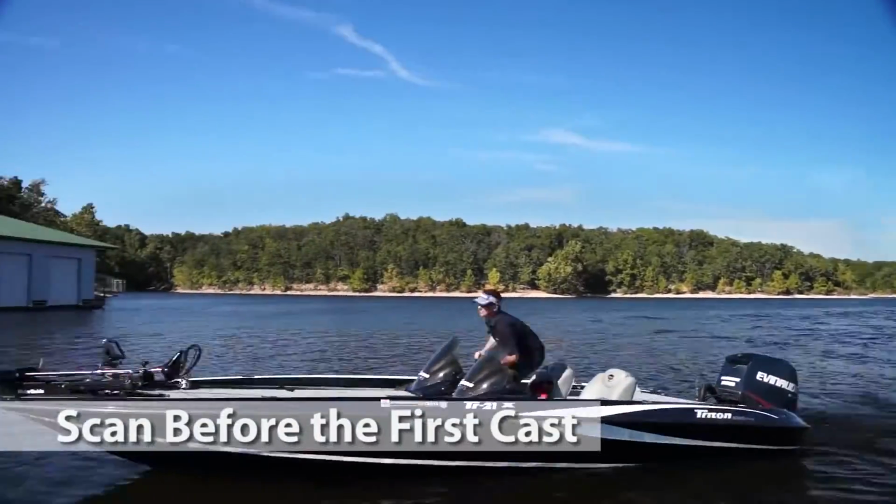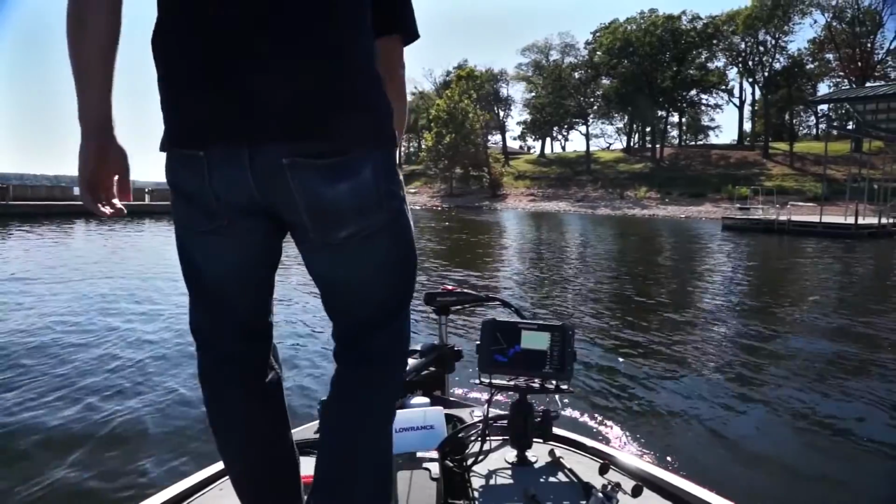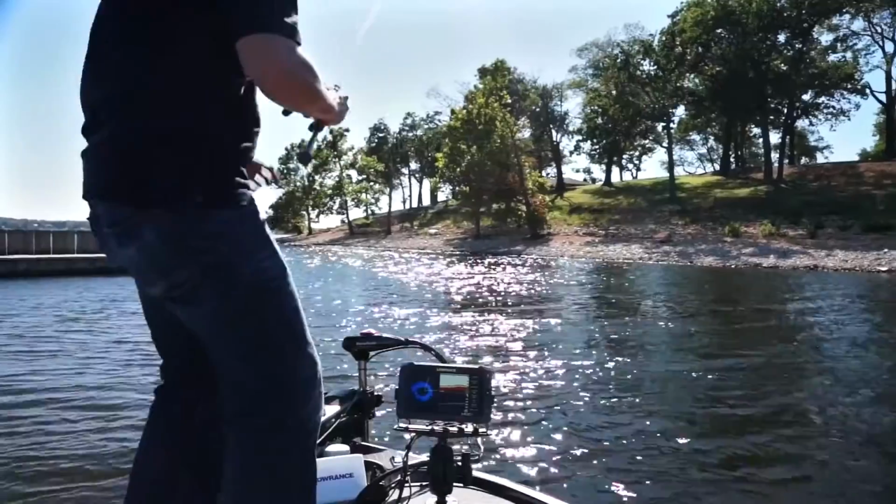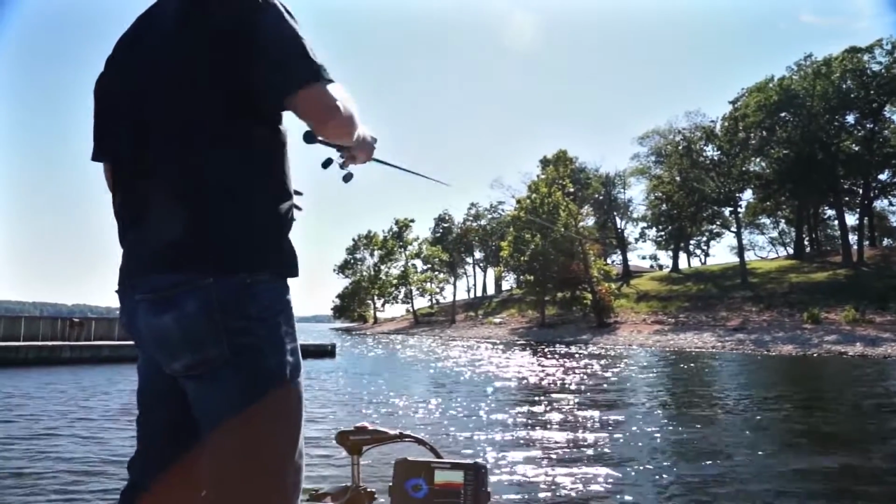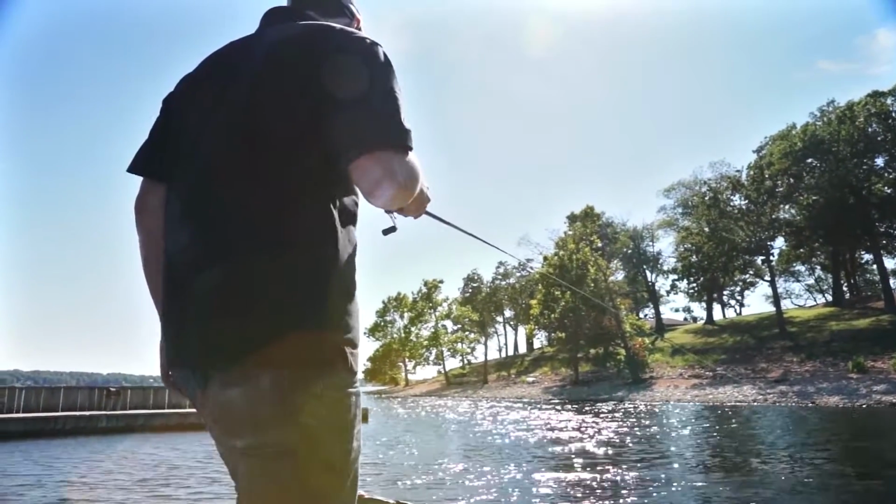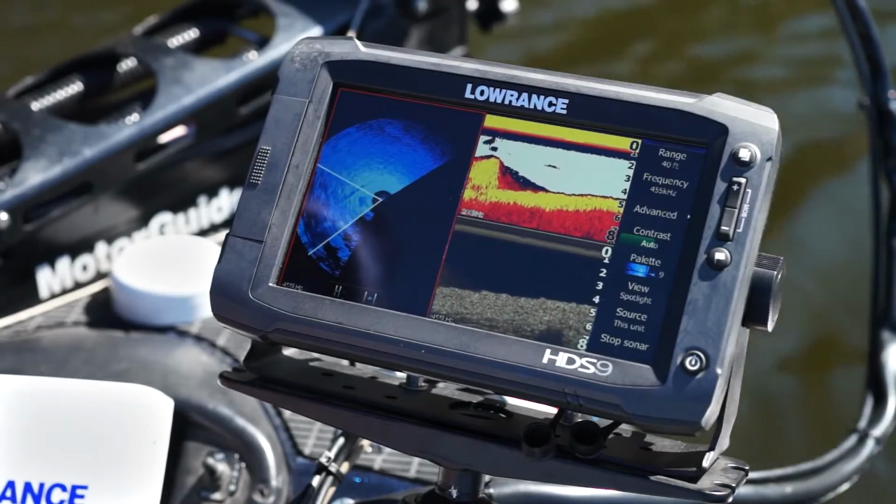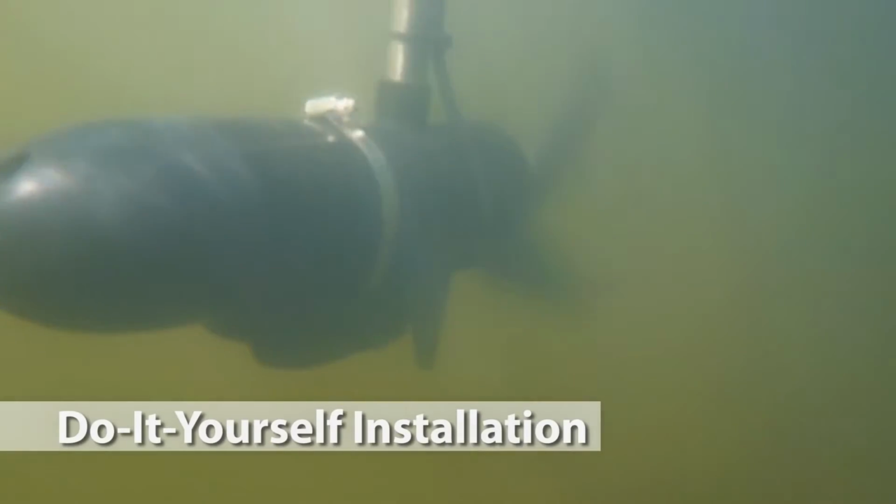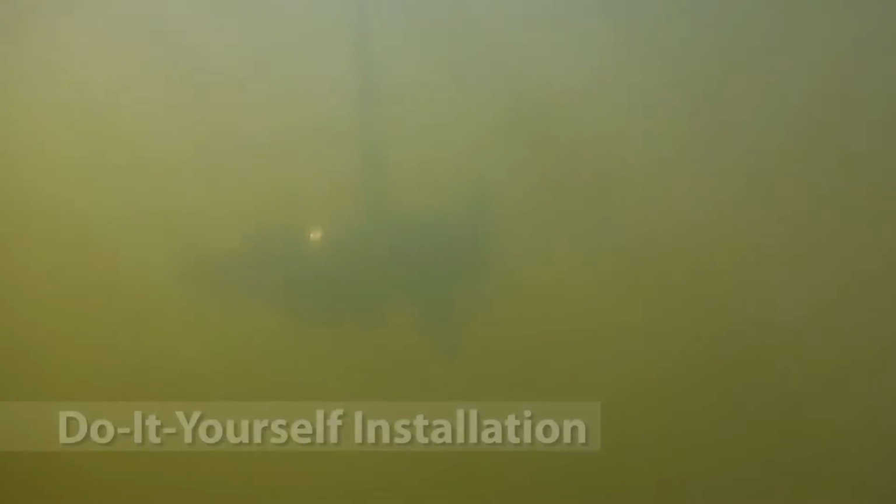Quickly identify key fishing areas before you make your first cast. You save valuable time on the water and maintain focus on the most productive fishing spots, all without disturbing these areas before you've had a chance to fish them. SpotlightScan Sonar is affordable and easy to install. This is a do-it-yourself bow mount installation for foot-controlled cable-steered trolling motors.